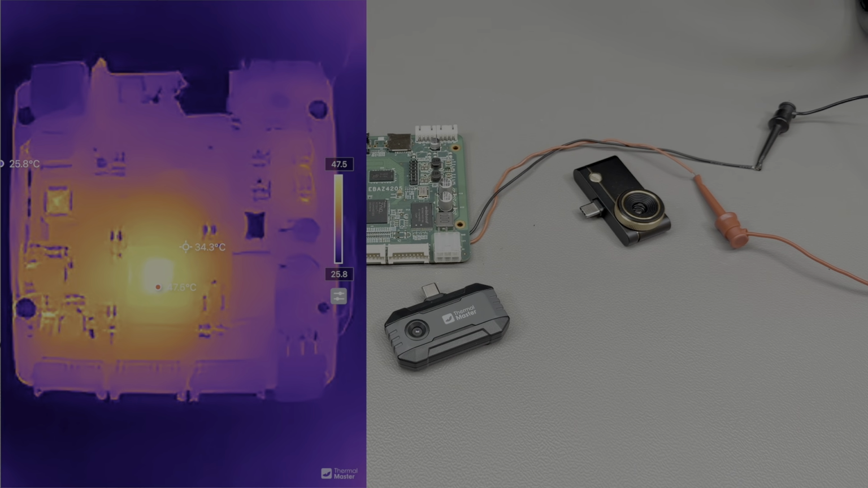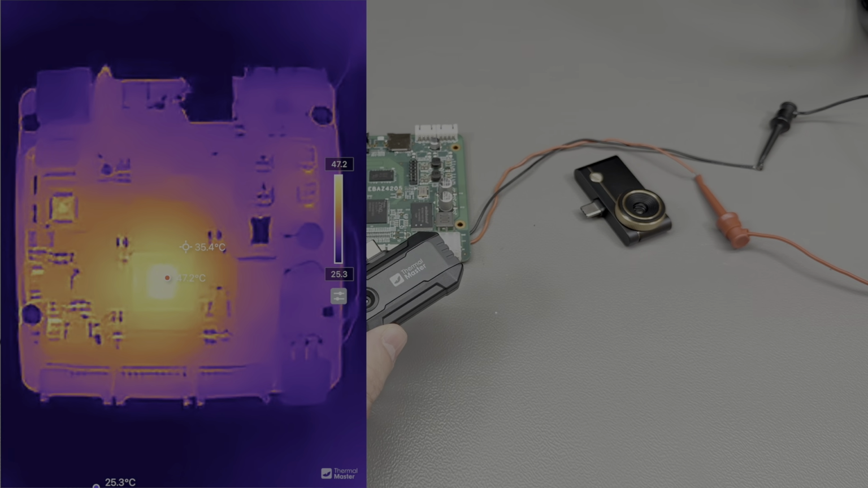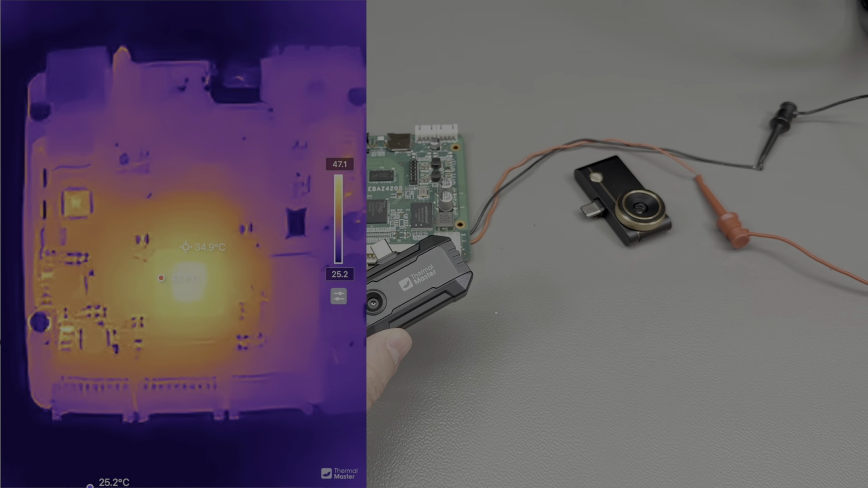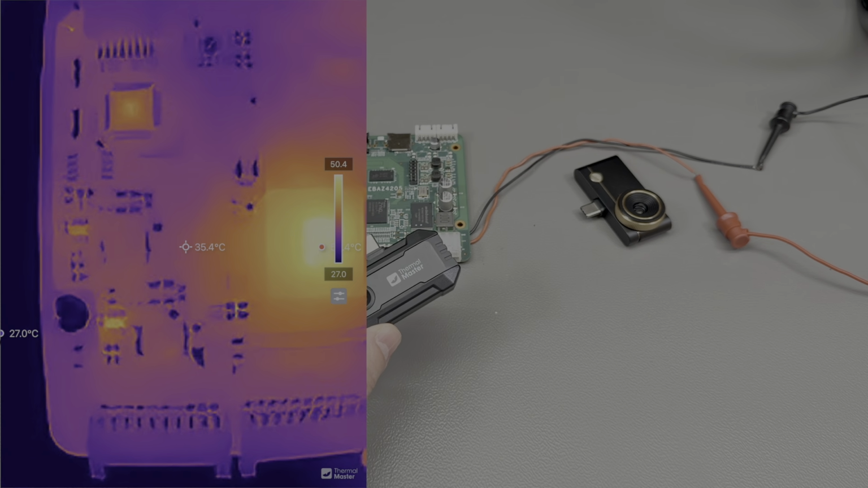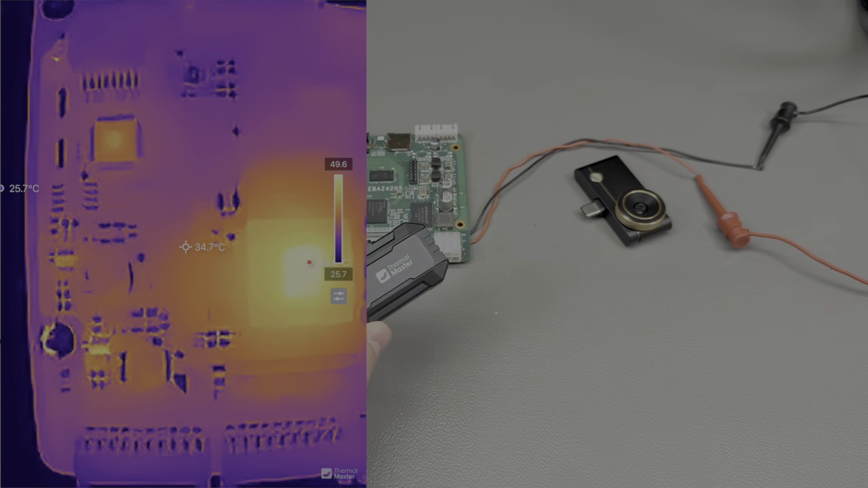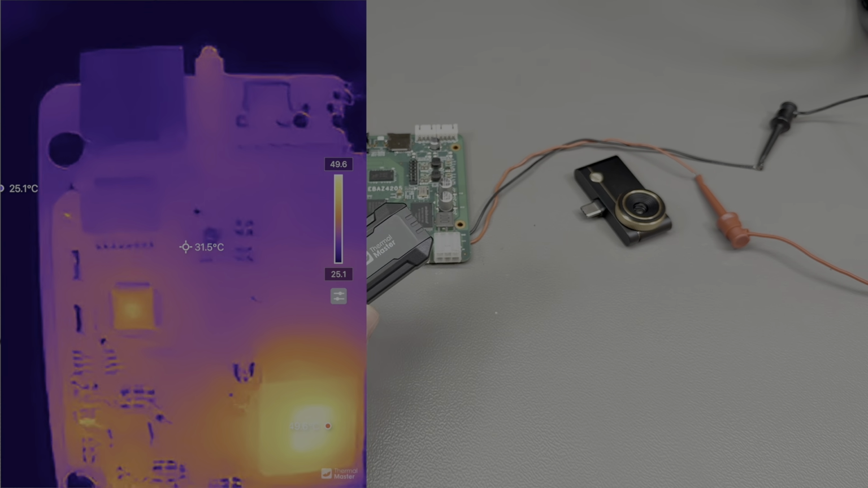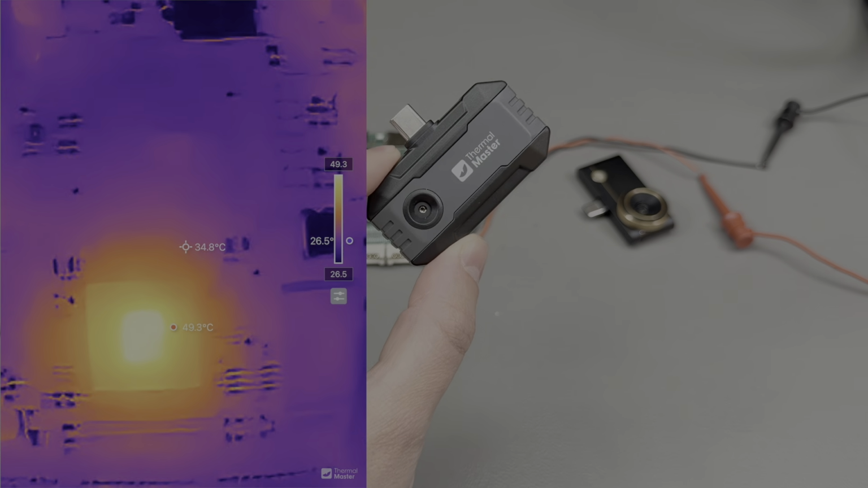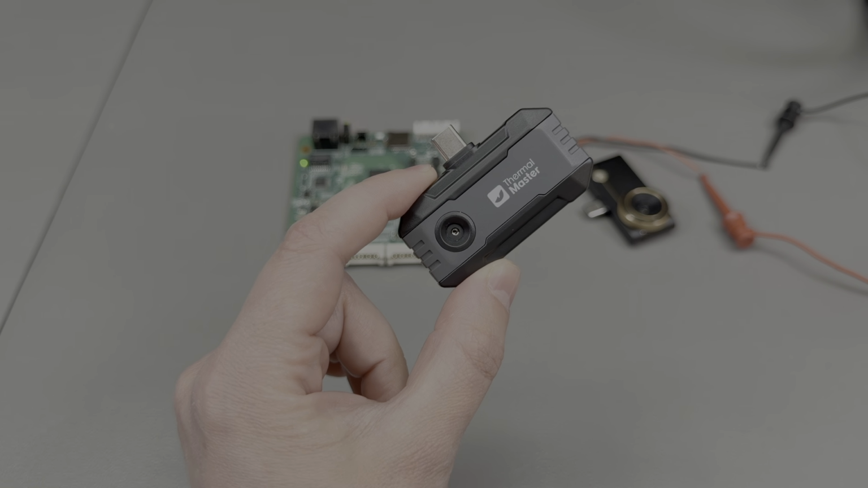So even though you can certainly spot some high temperature spots on a PCB, you can even see some SOT23 6-pin packages. This is not the ideal tool if you want to do PCB repairs. However, there are a bunch of other scenarios where this is good enough, like inspecting an electrical panel where objects